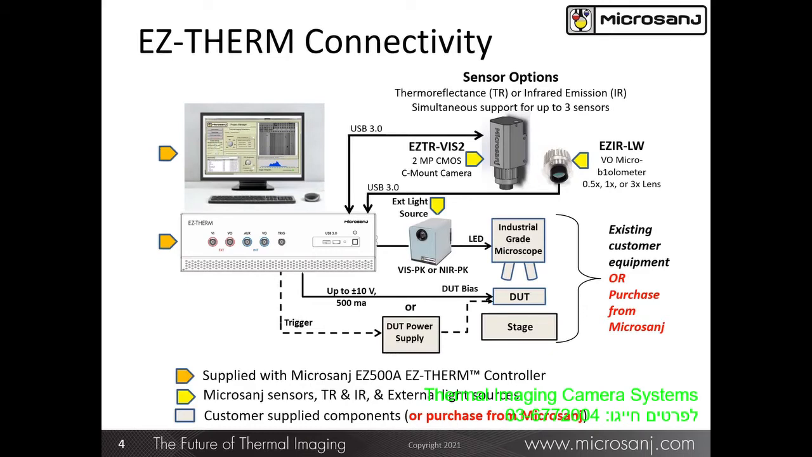Connections are straightforward and intuitive. And for those customers that don't have or don't want to use their own probe station and optics, we can supply those accessories as well.